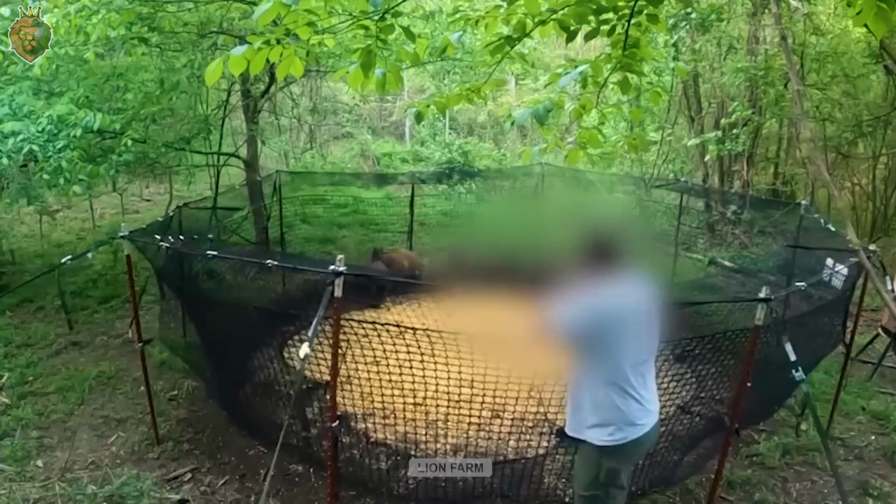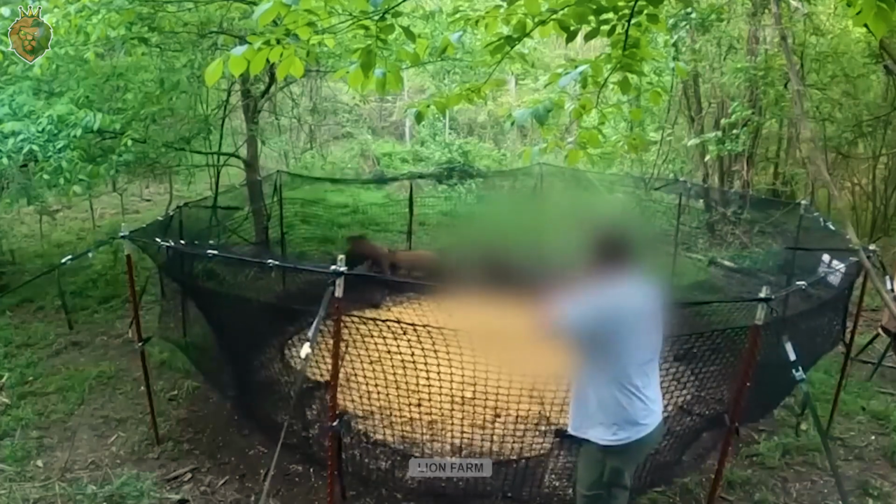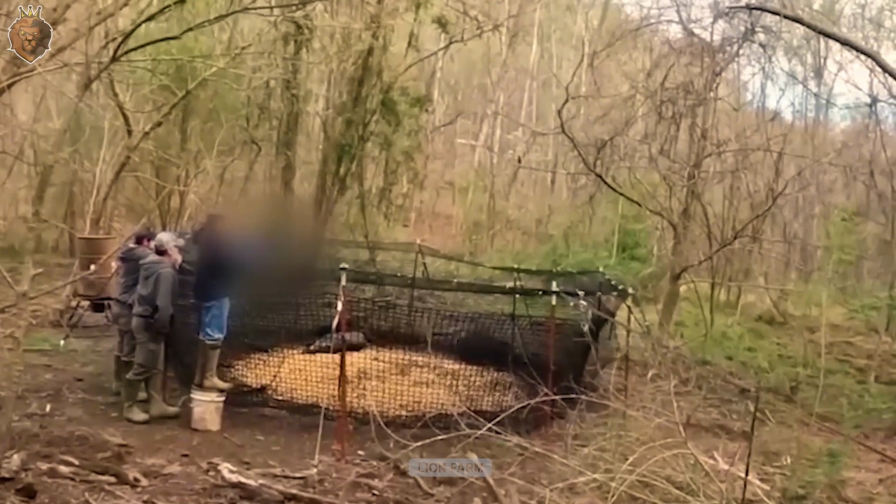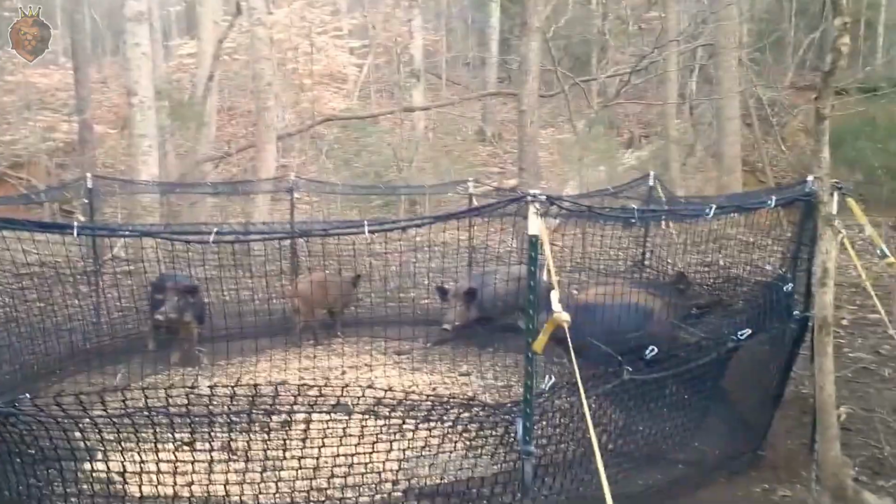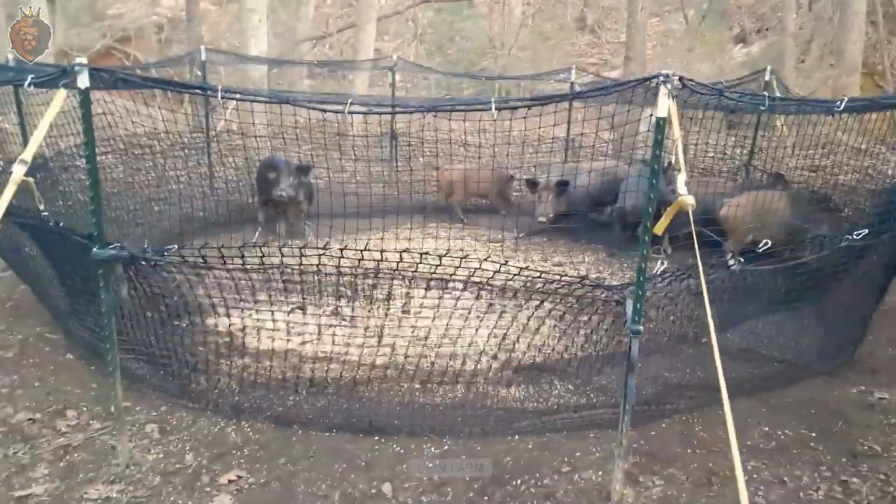Once wild boars are captured, transportation to the authorities requires specialized trucks designed for rough forest terrain. Each truck can carry between 100 boars, optimizing transport efficiency, saving time and effort for hunters, and improving population management effectiveness.